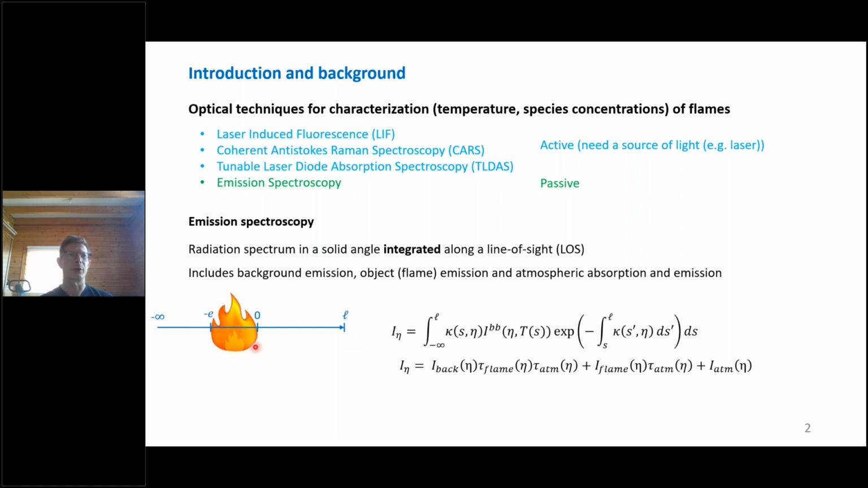So it includes the background radiation, which is attenuated by the absorption of the flame, and attenuated by the atmosphere layer which is after the flame. And it also includes the radiation emitted by the flame, attenuated by the atmosphere, plus the own emission by the atmosphere.